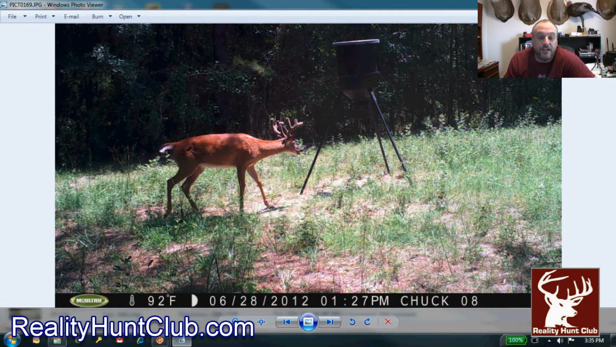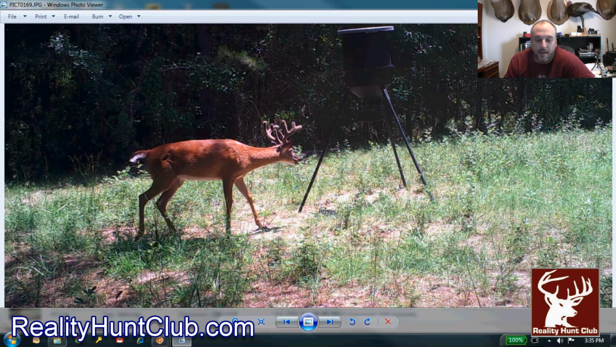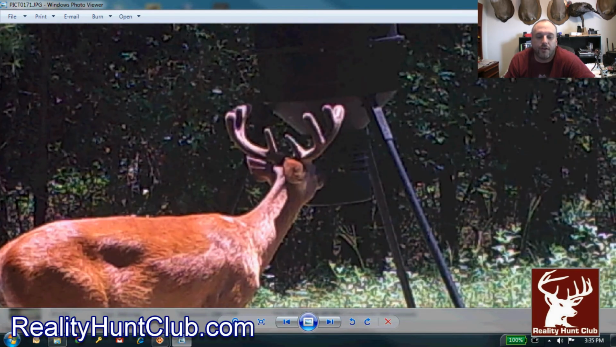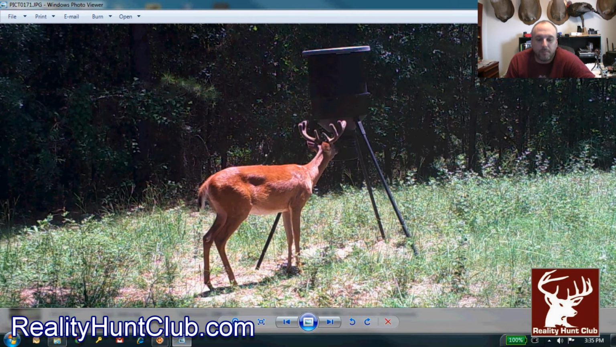Now this is a nice deer here. But once again, we think he's 3.5. Real nice buck coming in there. And he reminds me of my old boy Sway because it looks like he's eating the corn straight off the feeder too. Sway used to do that. And matter of fact, he licked the paint off the feeder doing that. All the acids in his tongue and all that. So that's a nice buck there, but still don't think it's a shooter.